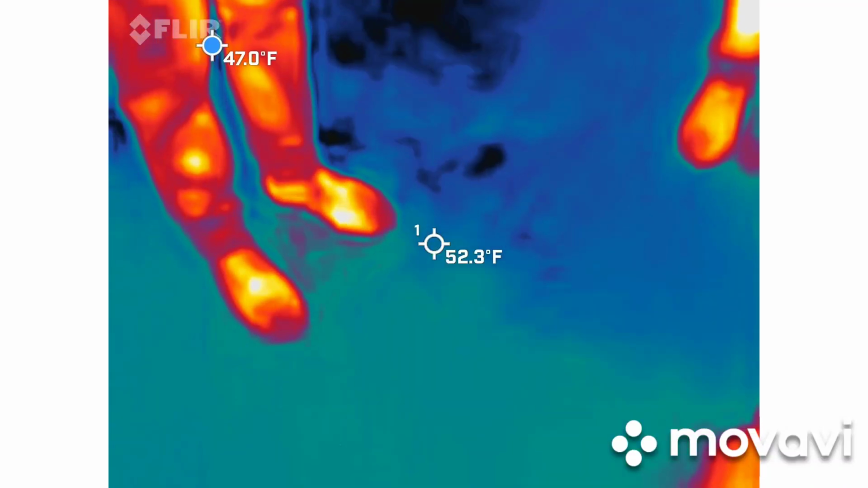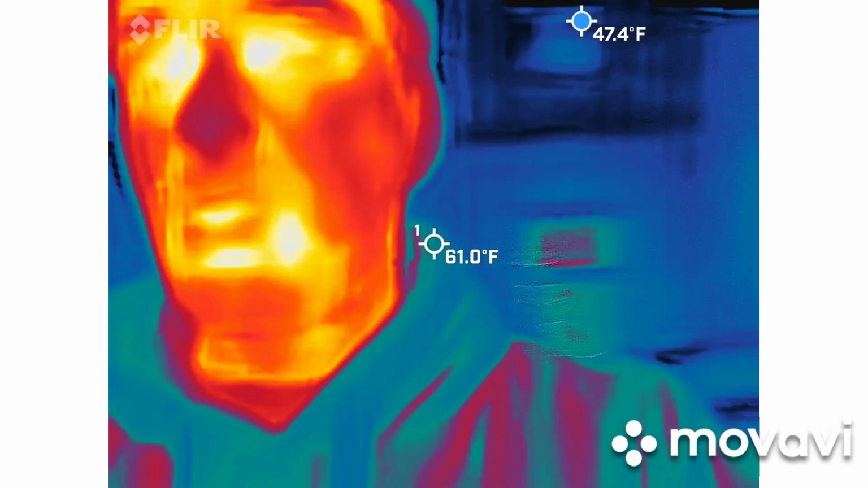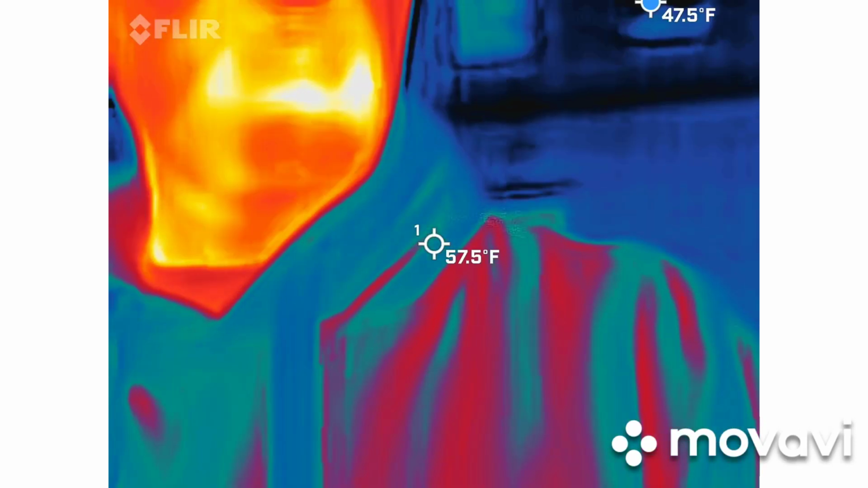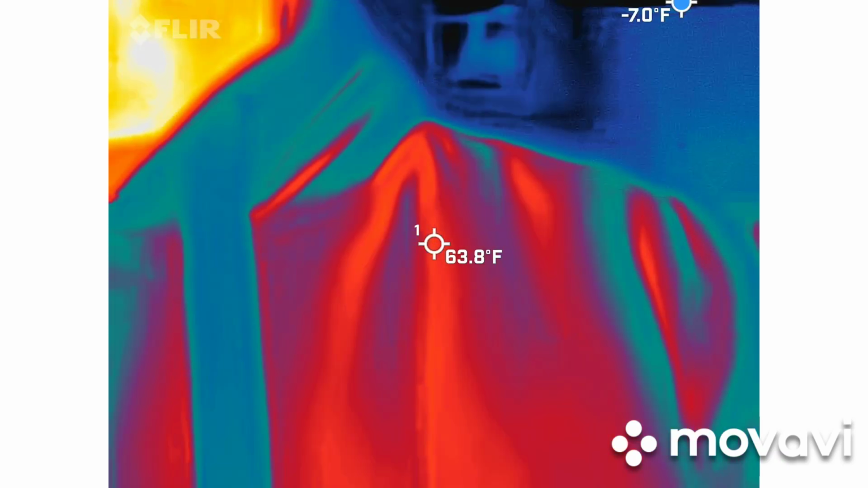This is legit. This is a FLIR Pro 1, so this is actually used by mechanics, plumbers, electricians, all kinds of people. So I wanted the real deal, including firemen. They will use this to help save people. And I actually upgraded it a few months ago, so you guys are in luck. This is a great version, but the software for it sucks.